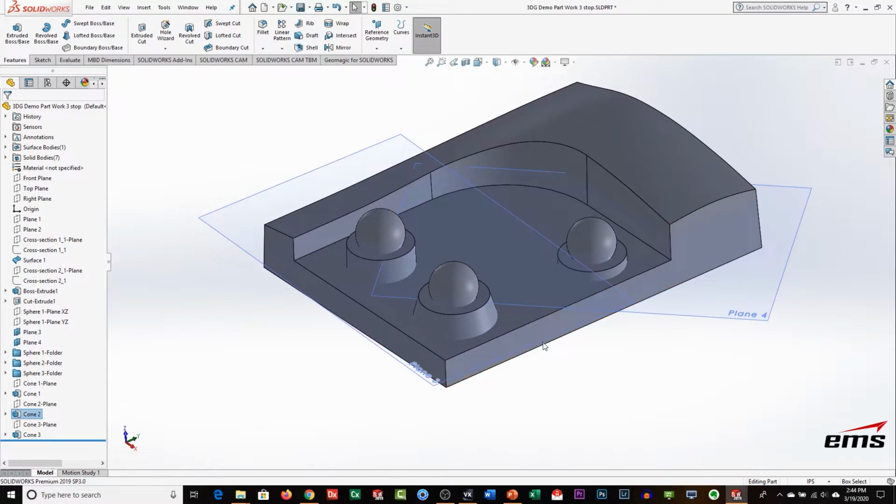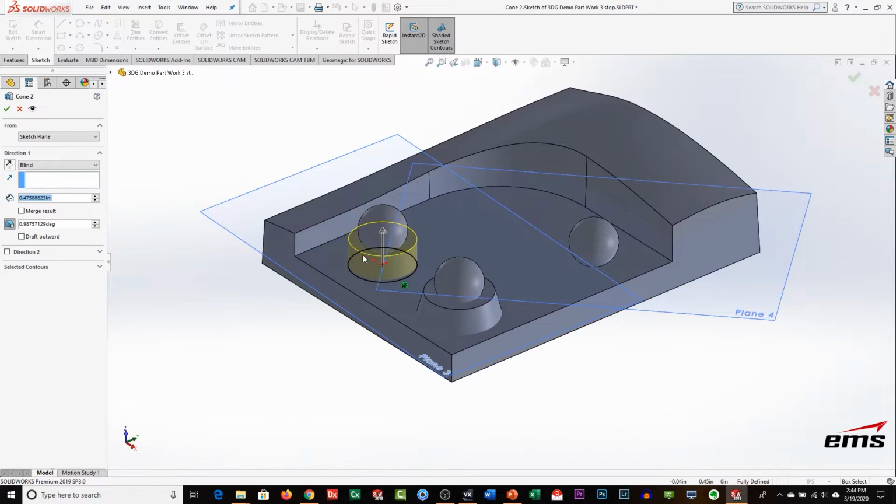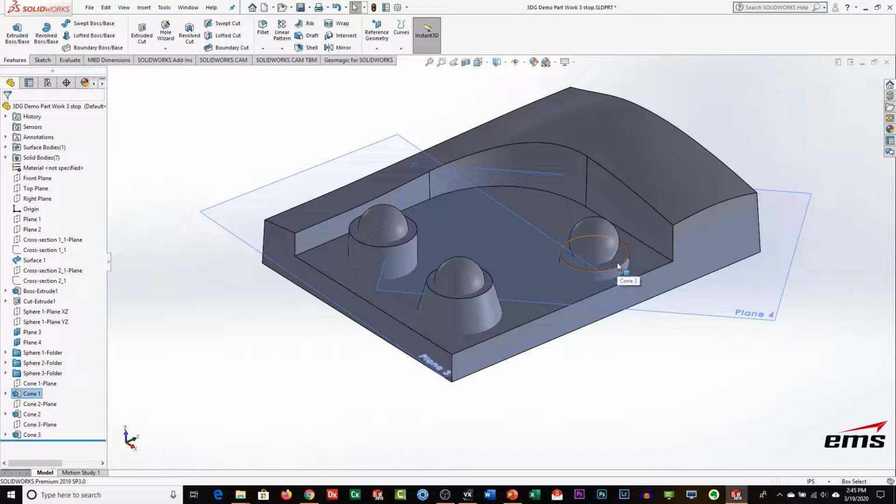So you can see we've got our geometry in here, and first thing we're going to do is take and edit some of these features. So we'll grab this one here, and we're going to change it from a blind extrude to up to surface, and we're going to pick that plane that we created that we know is at the correct height. And then we'll do the same thing here. Change that up to surface and pick that plane and hit OK. And then finally this one here.